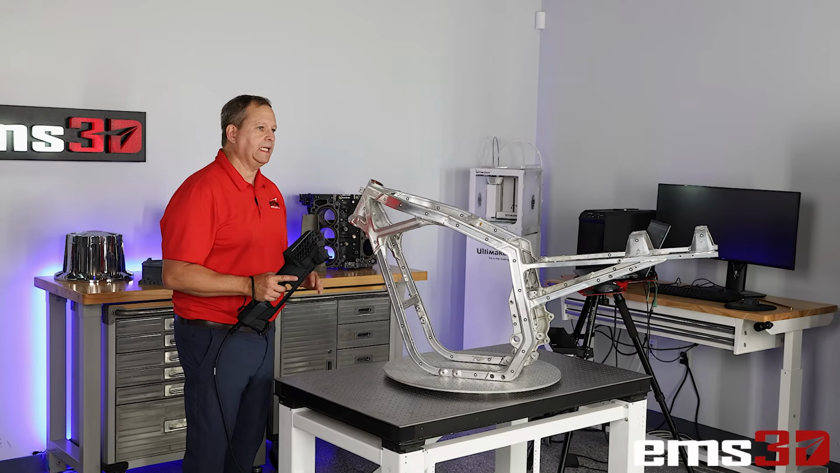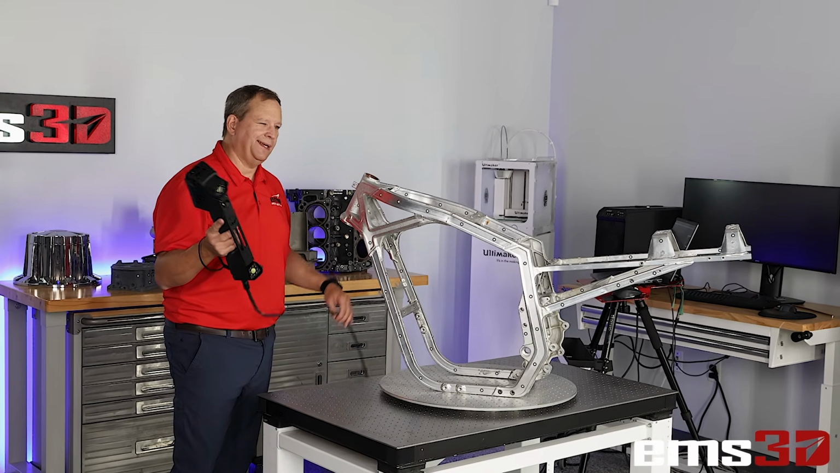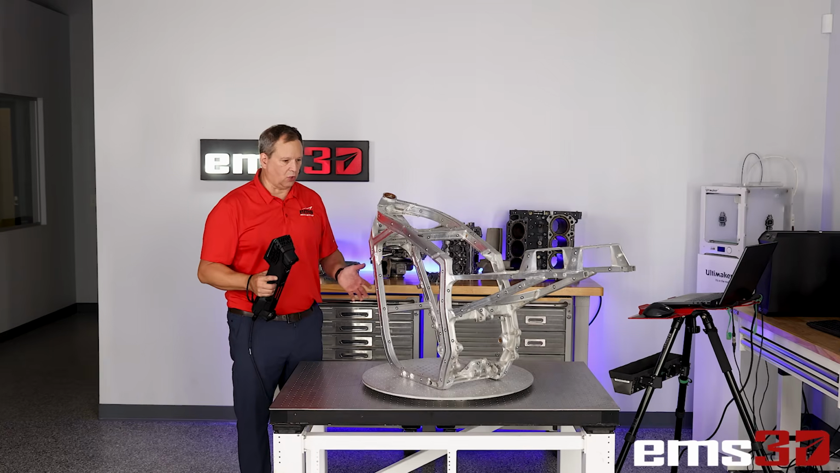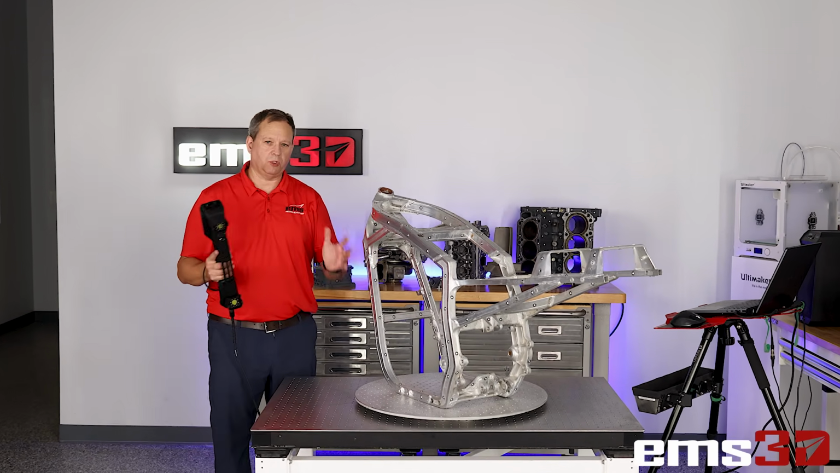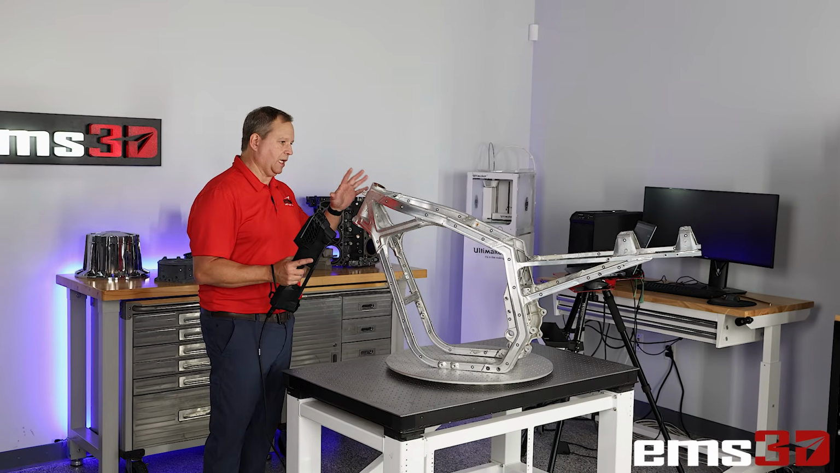All right, so we're going to start in the short mode, and I figured we'll use this motorcycle frame here. This is a great candidate. And for this, we're just going to run tethered. Probably a lot of times if you're running the short mode, it's a smaller part. Your computer's right here, but you could run the mobility kit. We'll show that later, but let's get into it and show how this works.